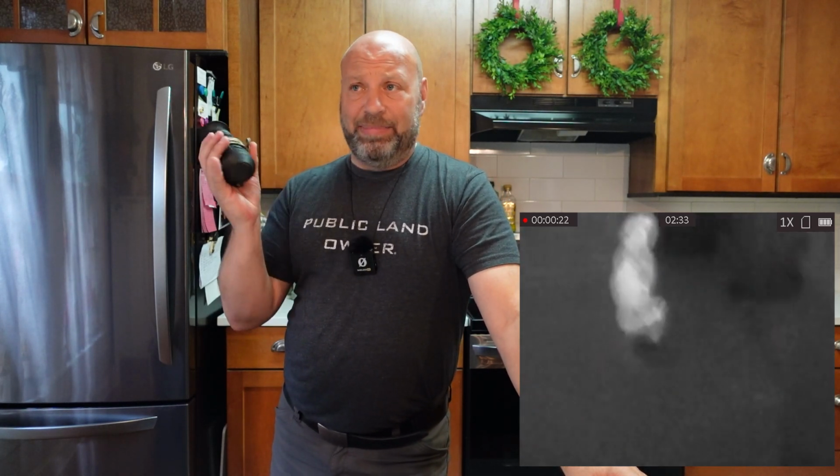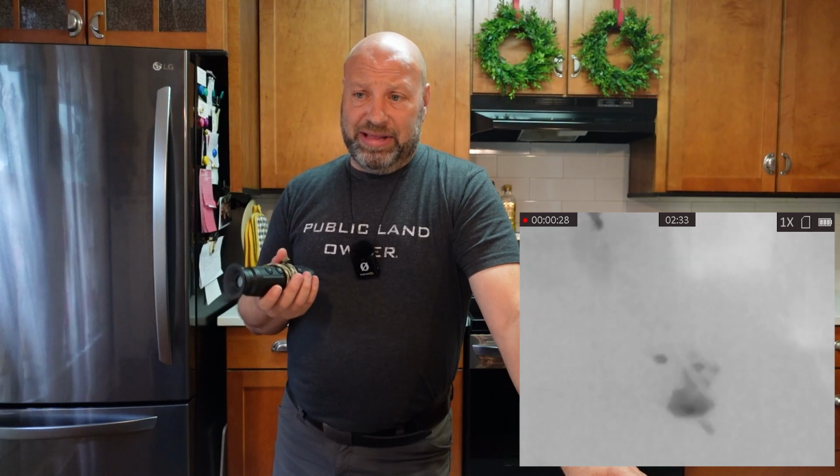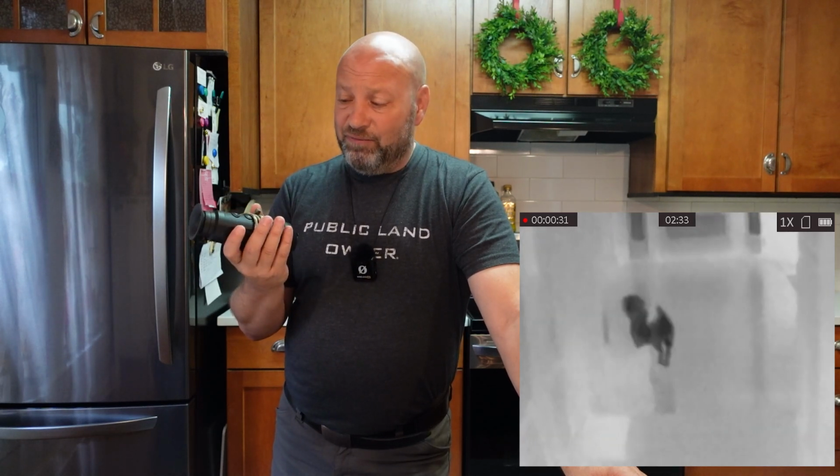It doesn't work for crap down here in South Georgia, because the vegetation is so thick year round. But on my Midwest hunts, wherever you can, it's kind of nice to just have one in case you're trying to find an animal that could be gut shot. They come in handy for animal recoveries, but they also come in real handy around the house.